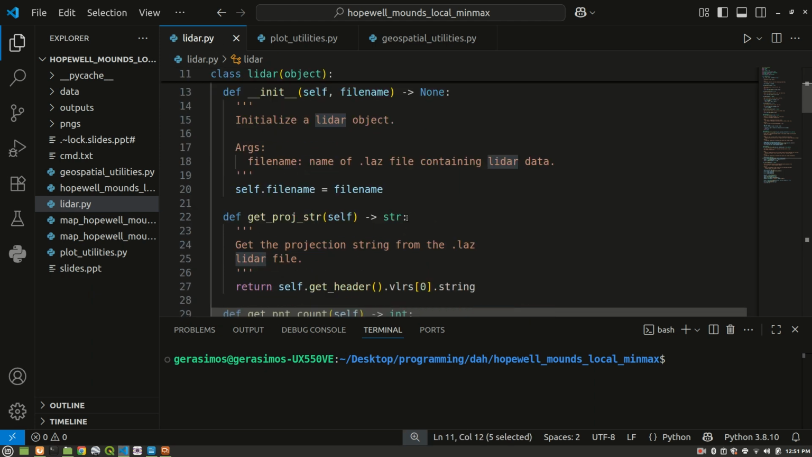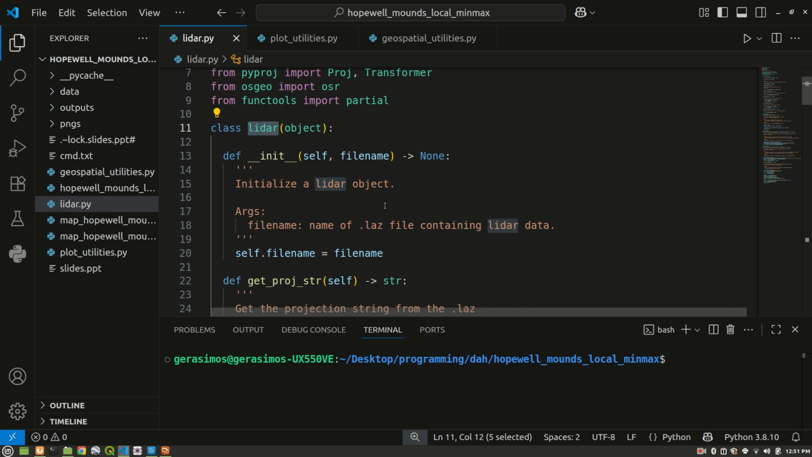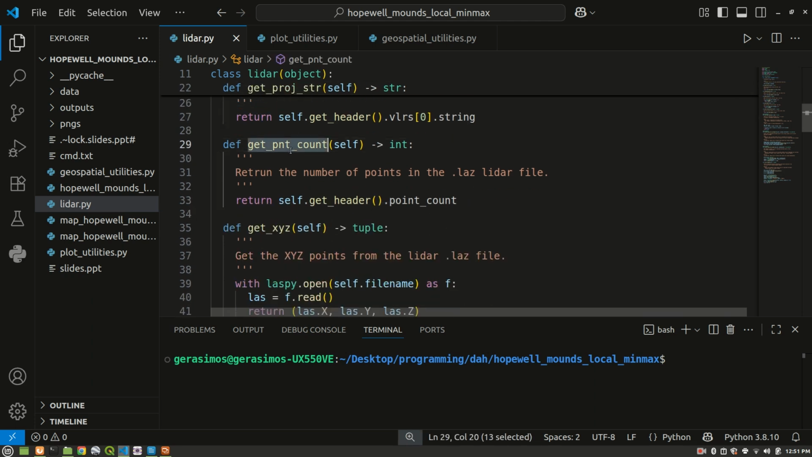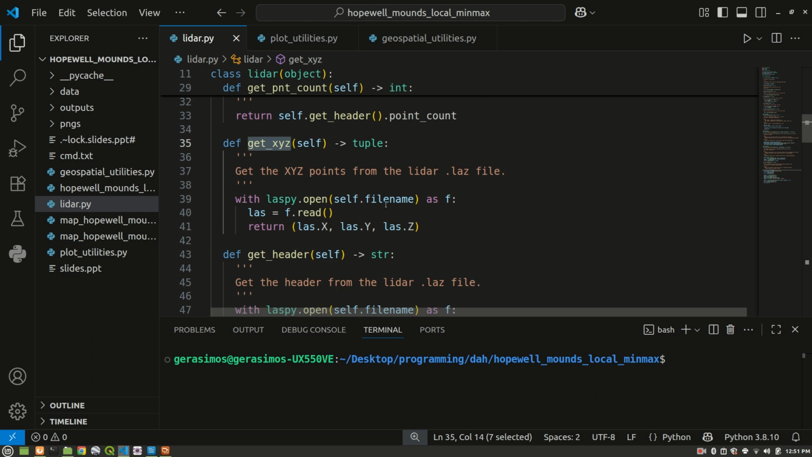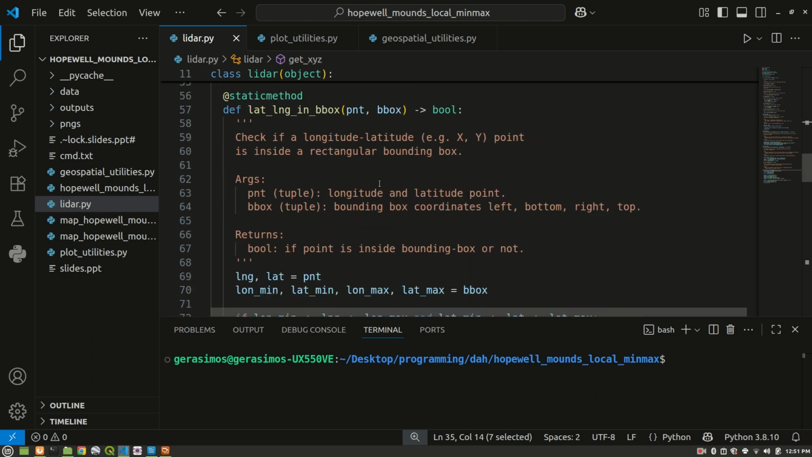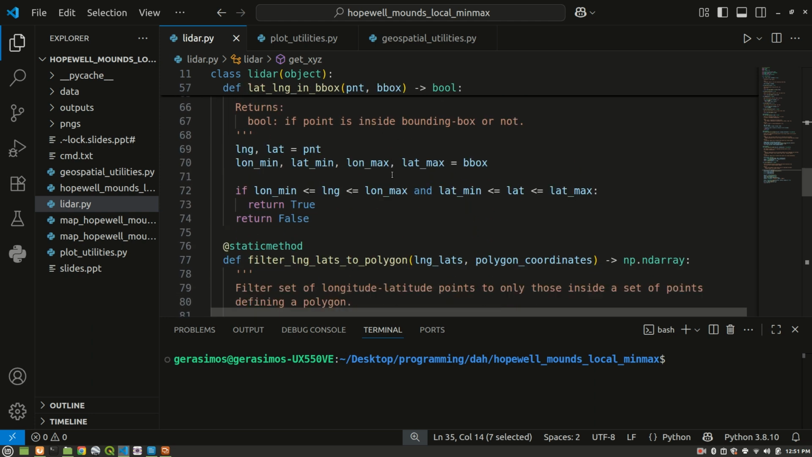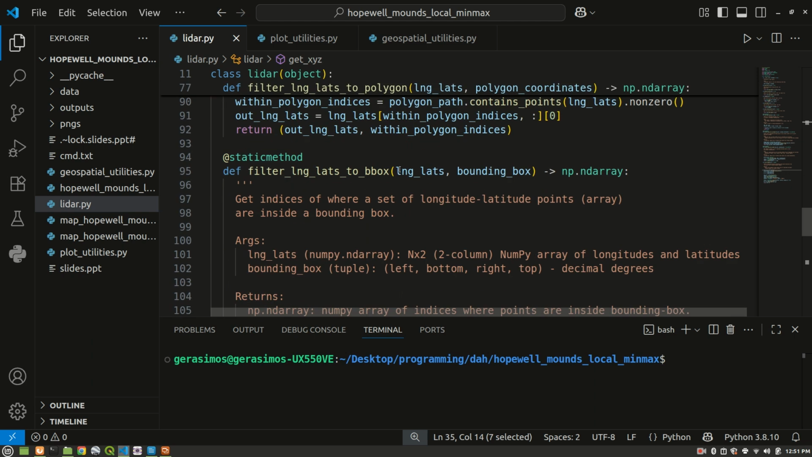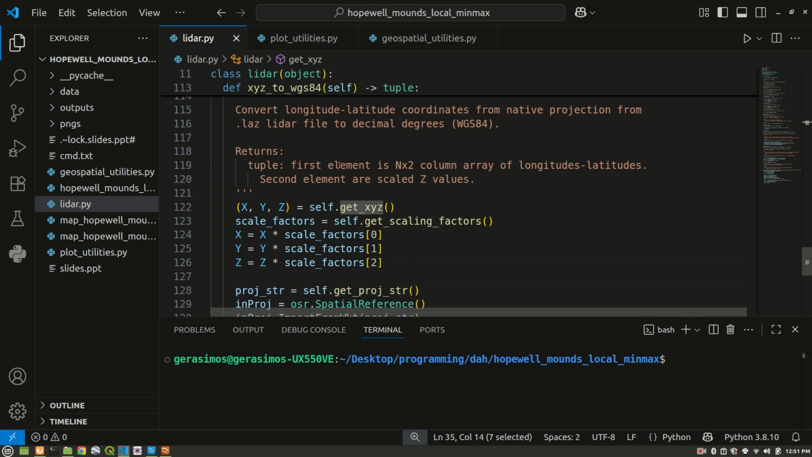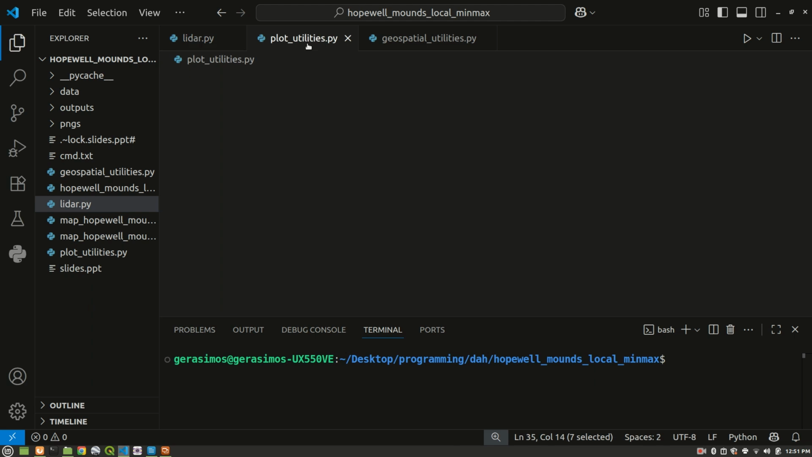Again, the class is called LiDAR, and you initialize an object with a LiDAR file name, or a file name that contains LiDAR data. It's a .laz extension. That's how you create an object. This is a constructor method. But there's other methods here for reading the projection string, getting the point count, getting the XYZ points as 3 numpy arrays, getting the header, getting the scaling factors, checking if a latitude and longitude is within a particular bounding box, filtering the latitude and longitude points to a polygon, converting the latitudes and longitudes to decimal degrees or WGS 84, so on and so forth.